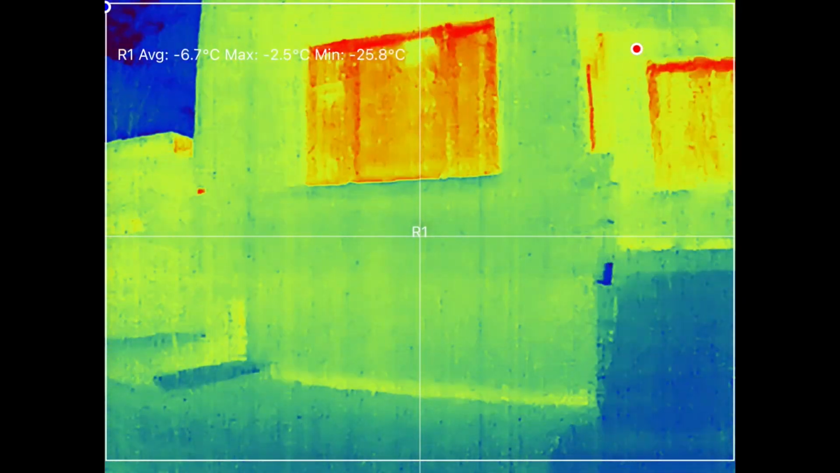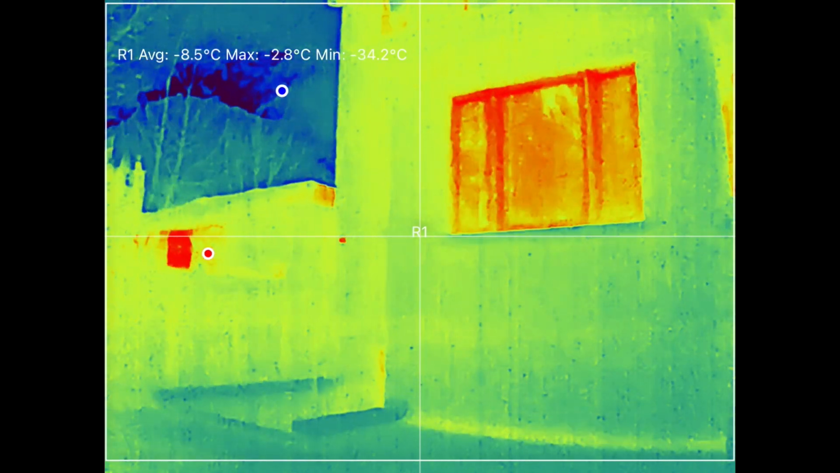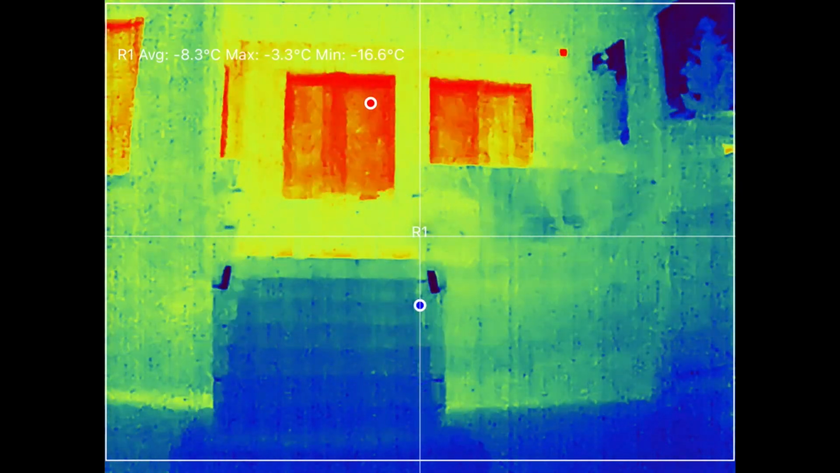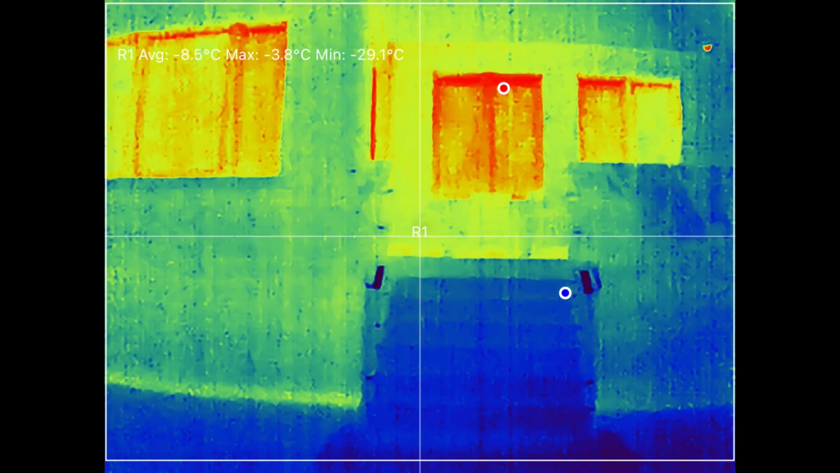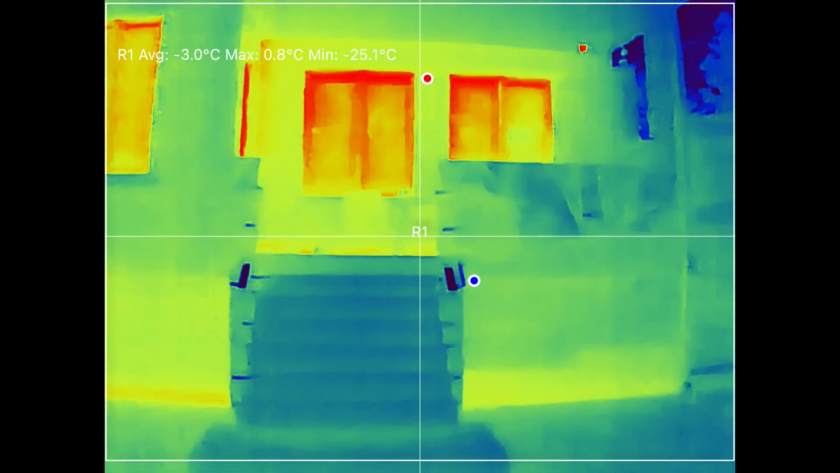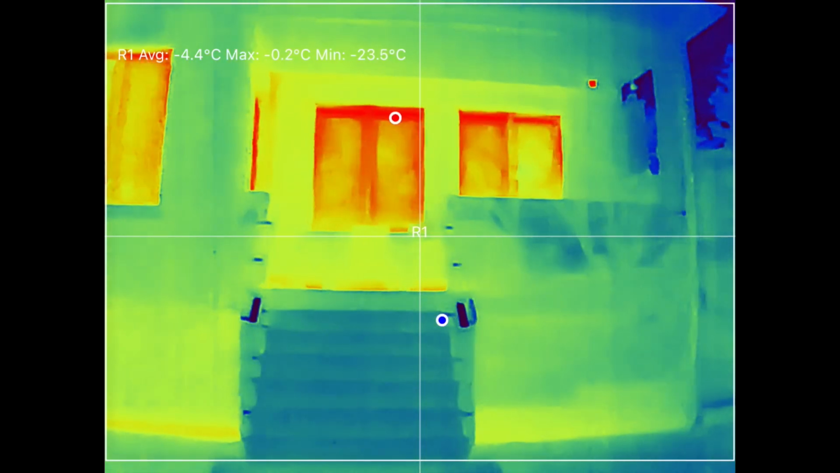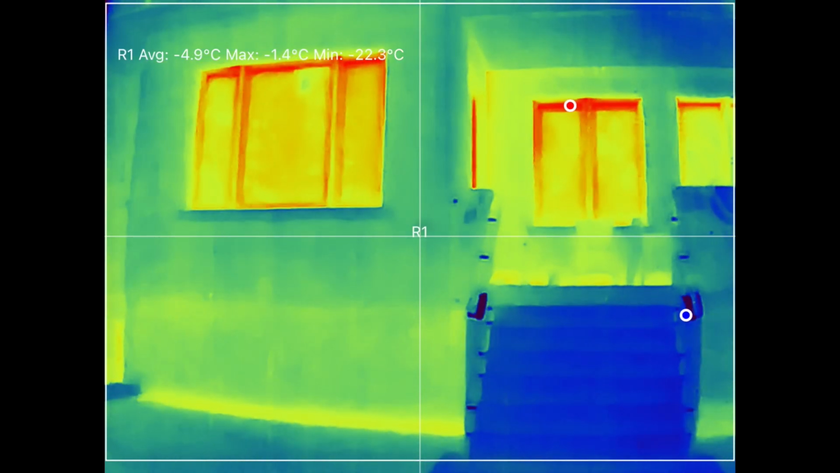The first test I did was just walking outside the building. It was about minus 20 degrees outside, and here you can clearly see that windows leak the most heat from the building, but this is why I mentioned that looking at specs alone is not enough. You can see the cold reading is jumping around between 26, 30 something degrees, when in reality it's about minus 20.